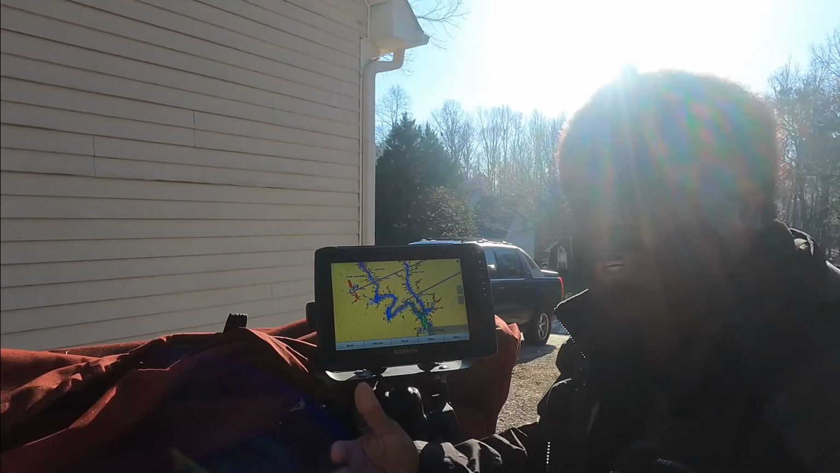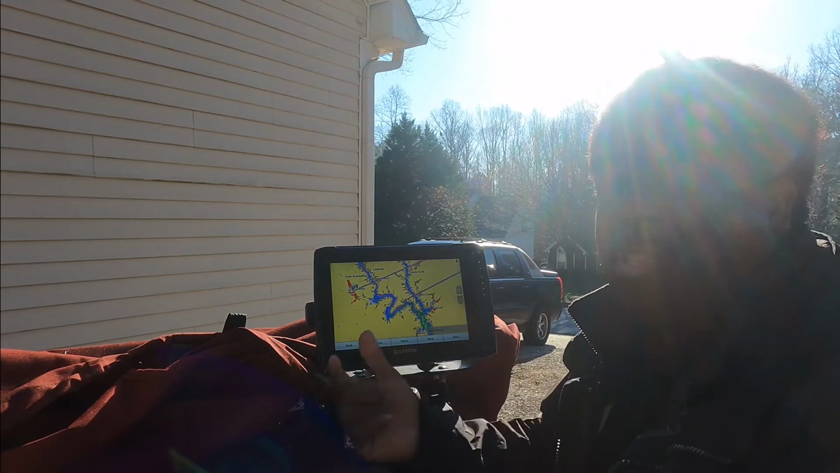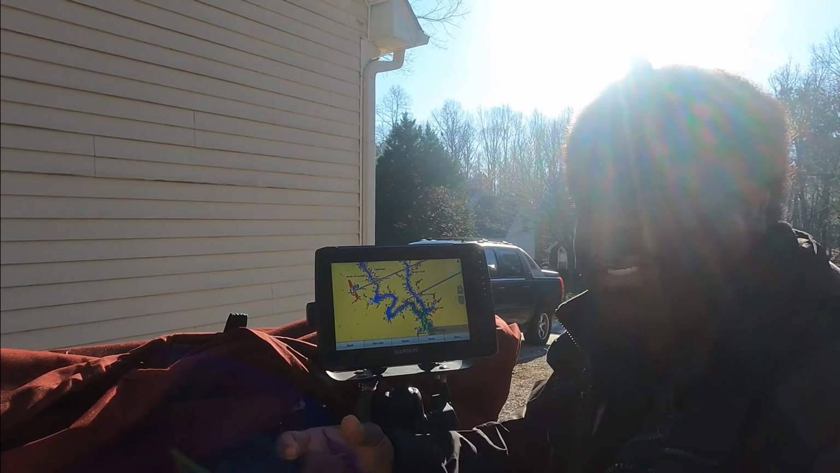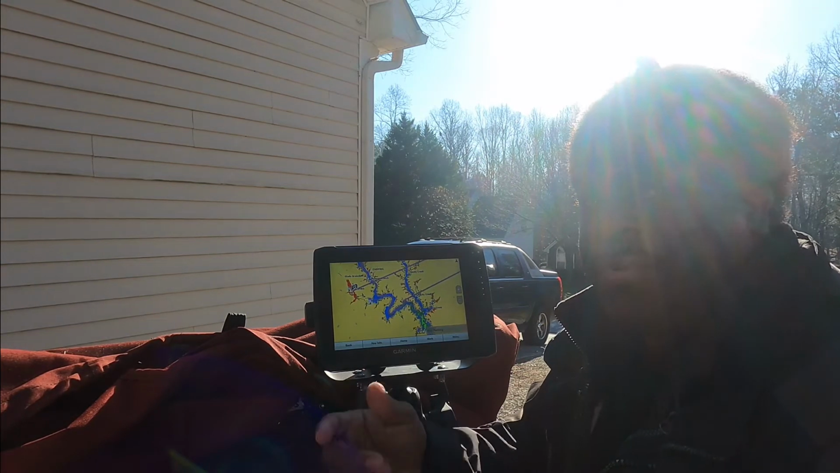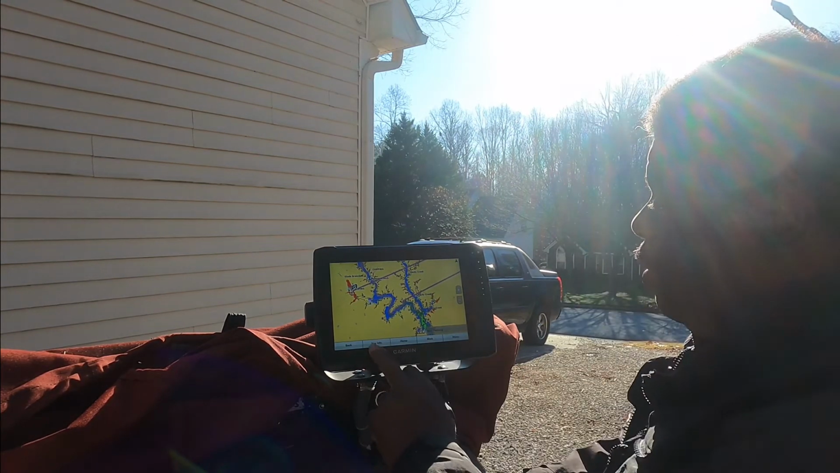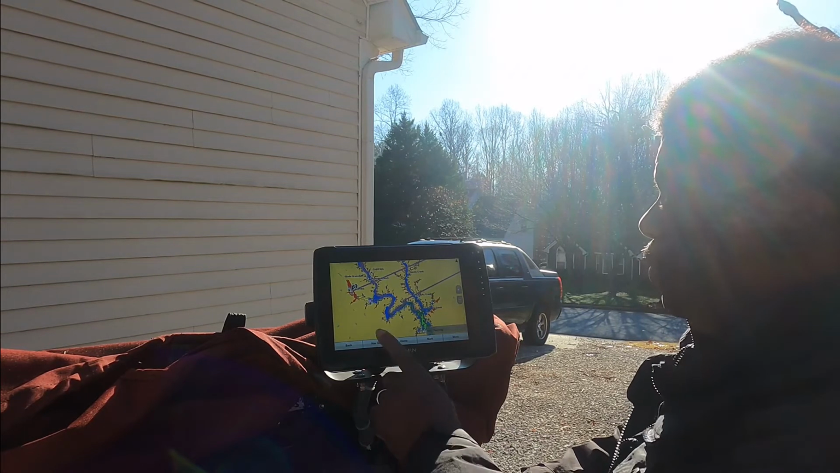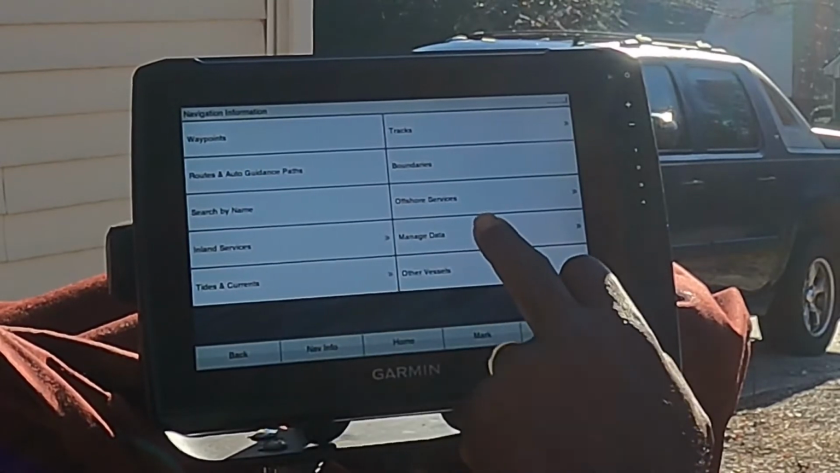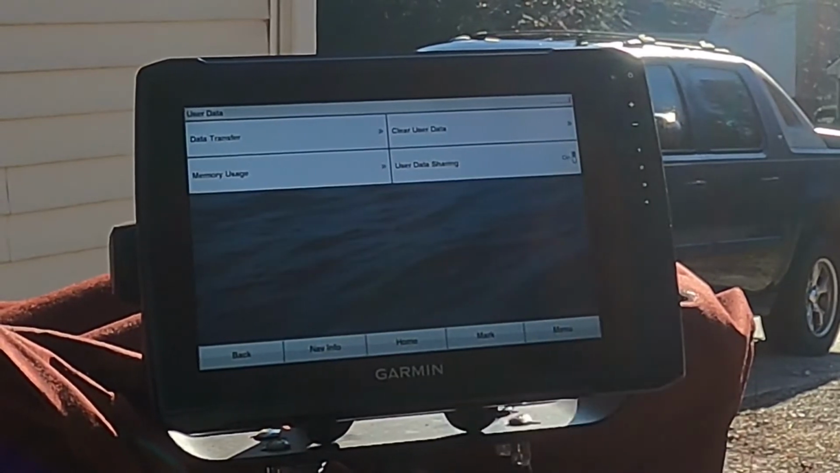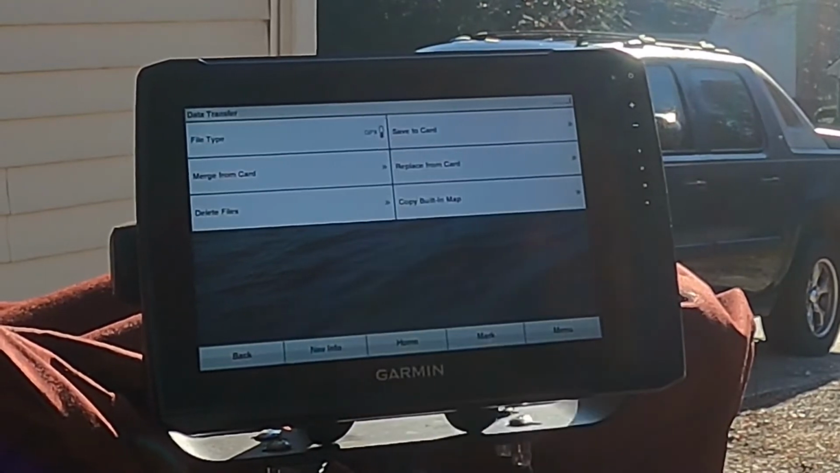But just for the sake of showing you that my data's not gone forever, I'm going to put those back on from the file that I just saved. Remember, I named that file January 6, 22. So let's go back in. I'm going to go back to my nav info, go to data, manage data, and do a data transfer.